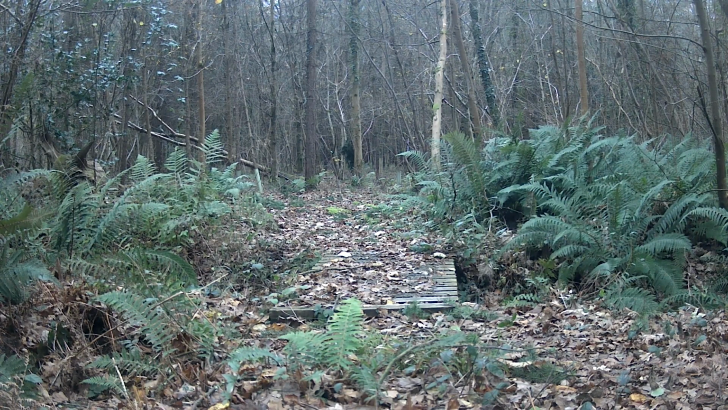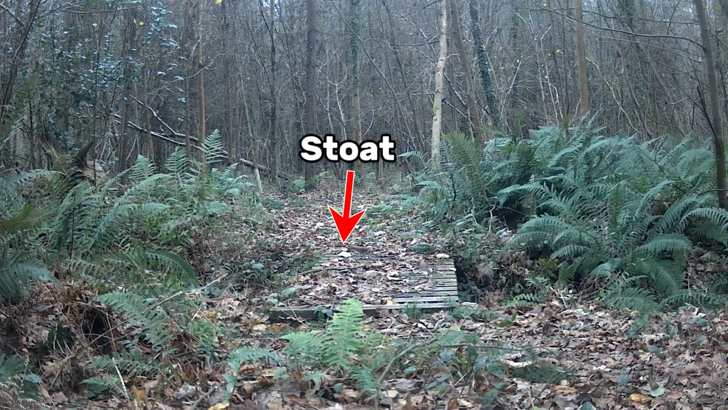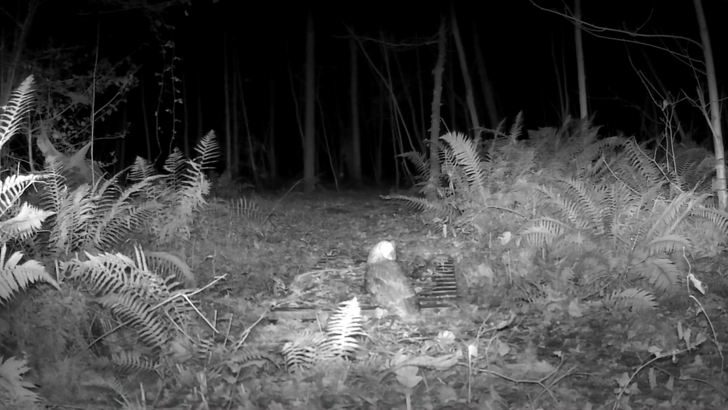Can you see anything here? There's something hiding. Can you see anything moving? Right there. Do you know what that might be? There he is. It's not a mouse. It's not a rat. That's a stoat. I've never caught one of those before. And now we've got our owl back. What an absolutely beautiful bird.